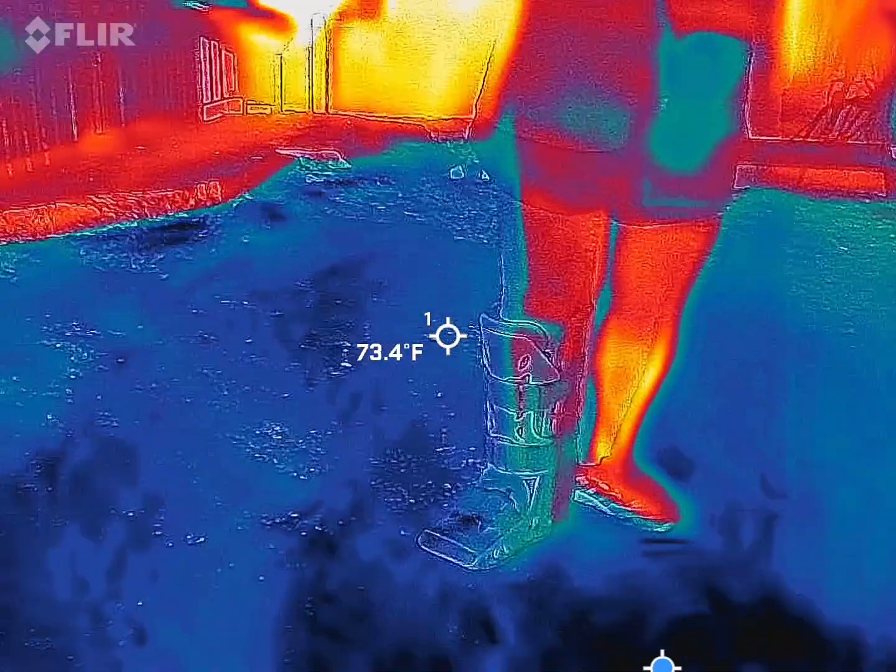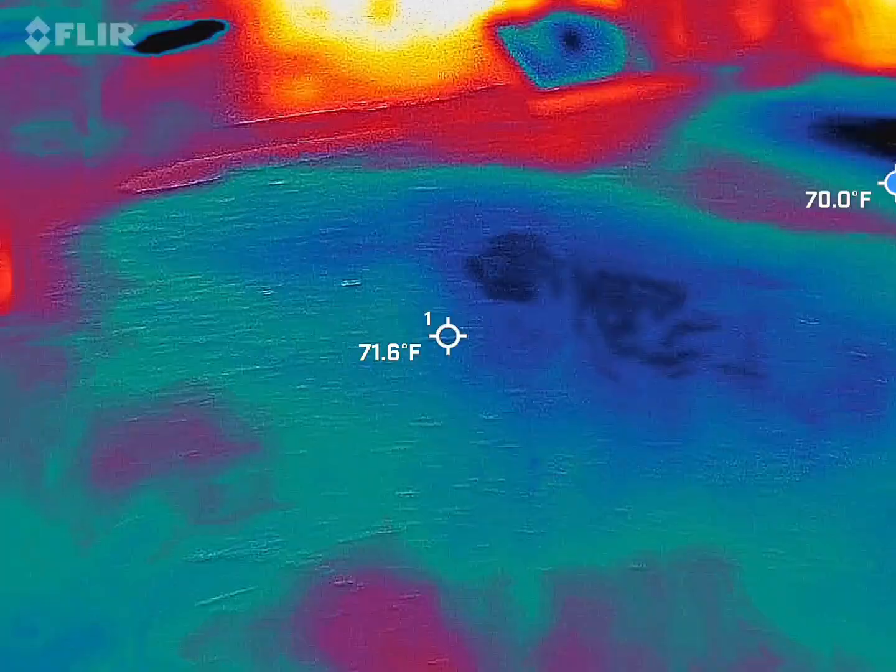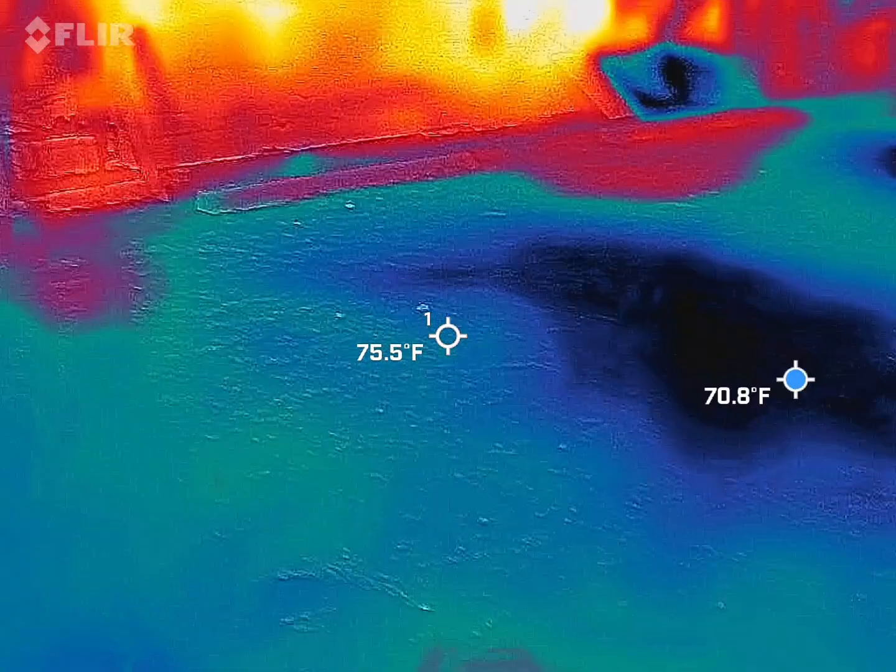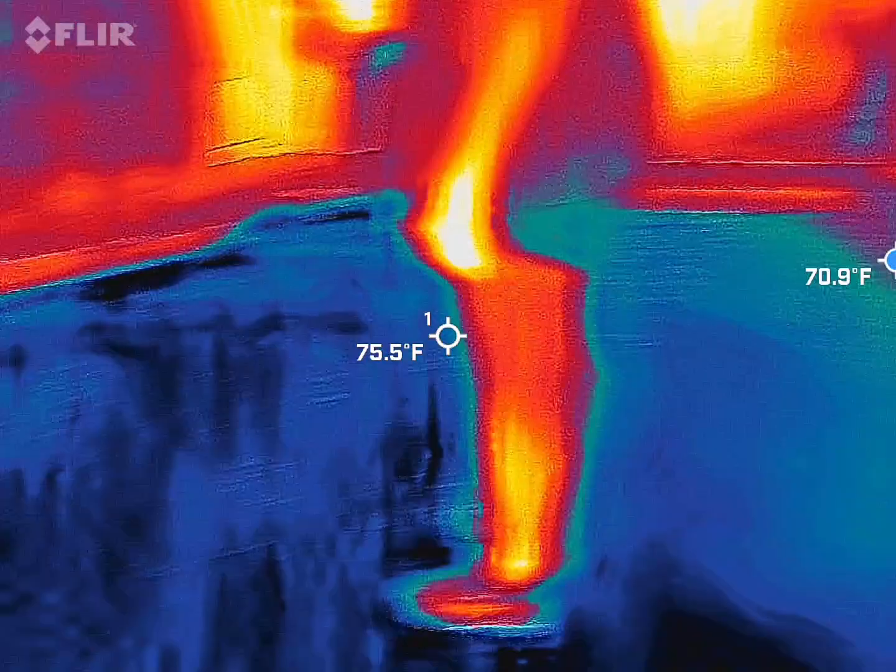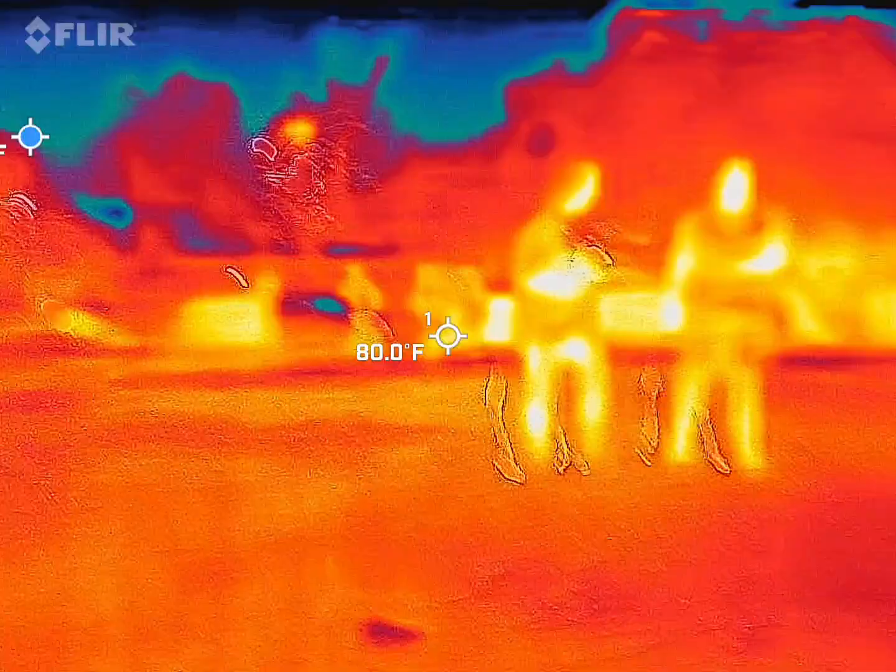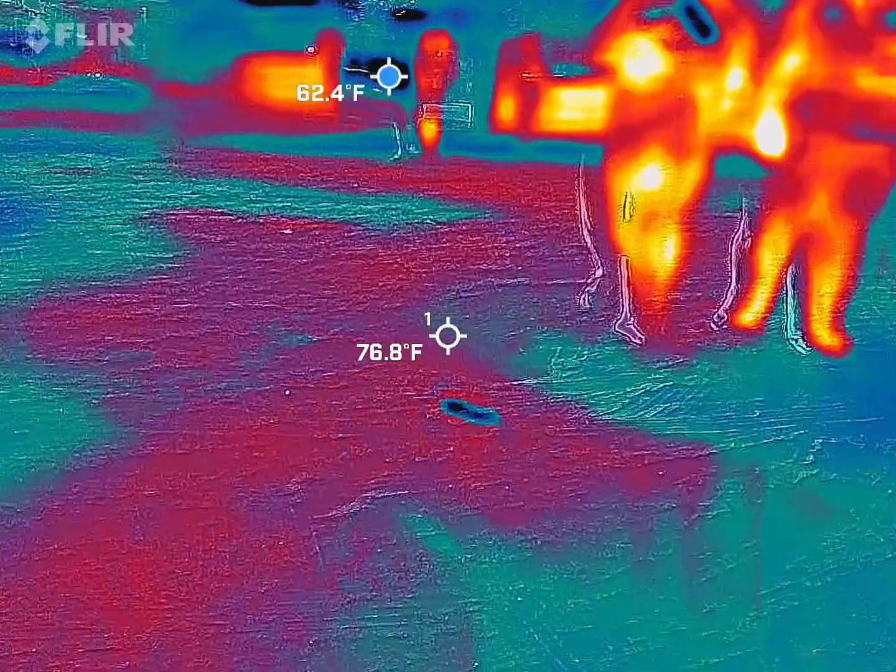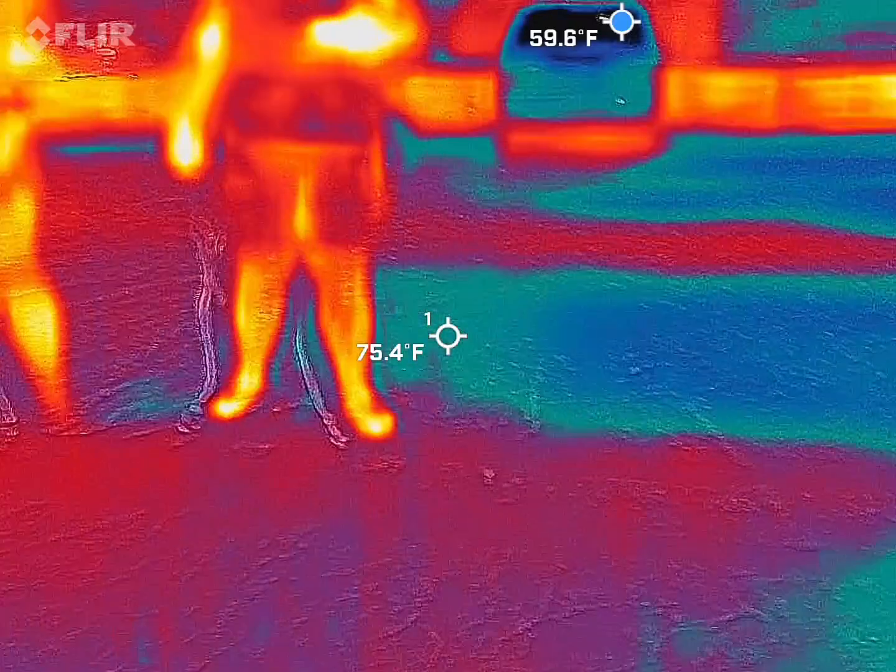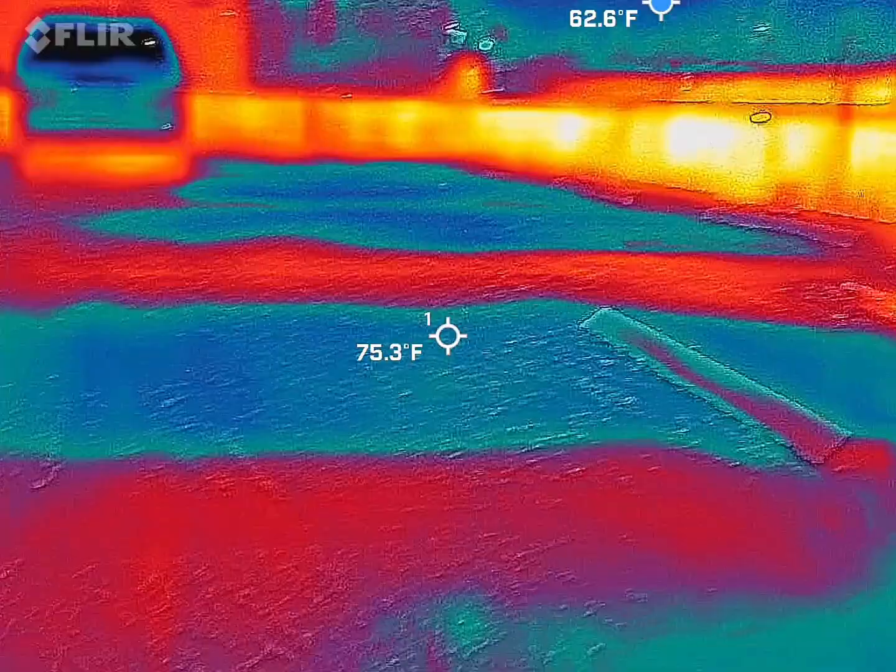What if it's here? 3.4. 1.4. Was it cold? It was.